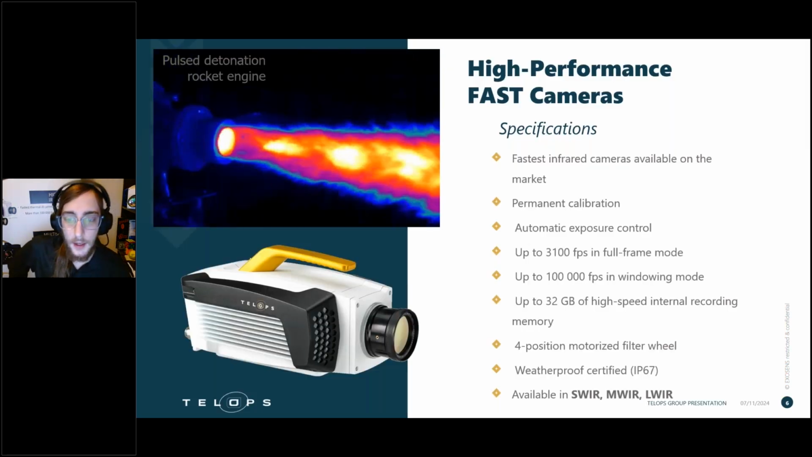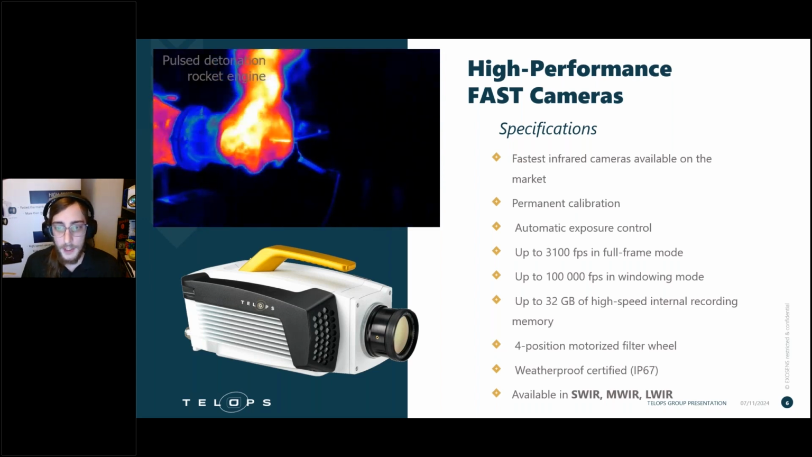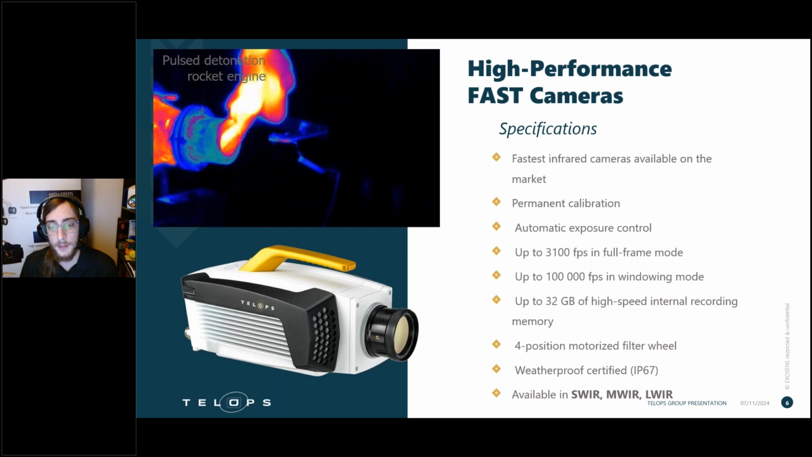So again, back to our fast cameras. They are cooled broadband infrared cameras, the fastest available on the market, up to 3,100 frames per second in full frame mode, but tens of thousands of frames per second in sub-windowing. That doesn't necessarily matter for high-speed applications, as we'll learn a little later on, but these are cooled, calibrated radiometric instruments. They have a 4-position motorized filter wheel for the application of neutral density filters to unlock higher temperature calibrations, and we offer them in the shortwave, midwave, and longwave.